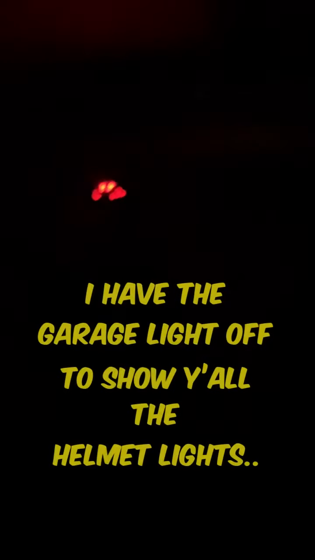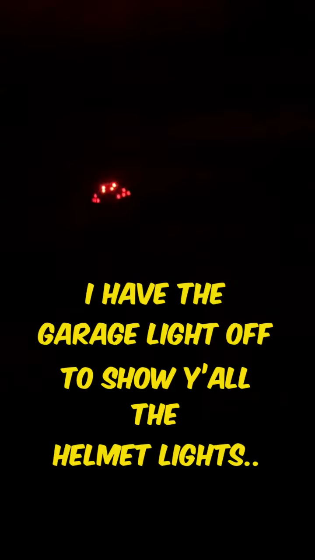See if I can walk over to you without knocking anything over. This is the back of Manny's helmet. I'm trying to get to him in the dark. I hope I don't trip over anything. Look at that helmet. Is that not snazzy? These are called smart helmets? Yes. How do you like it so far?